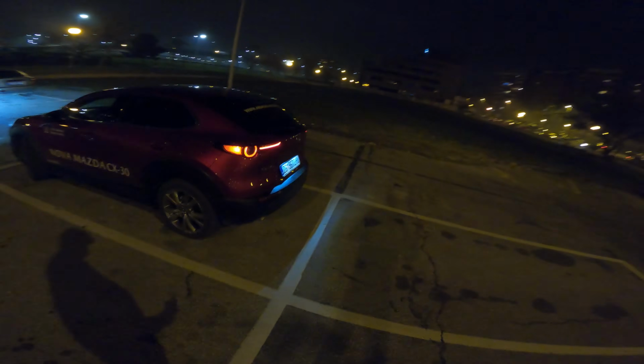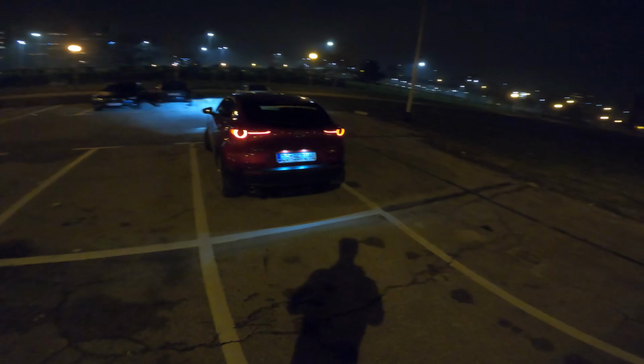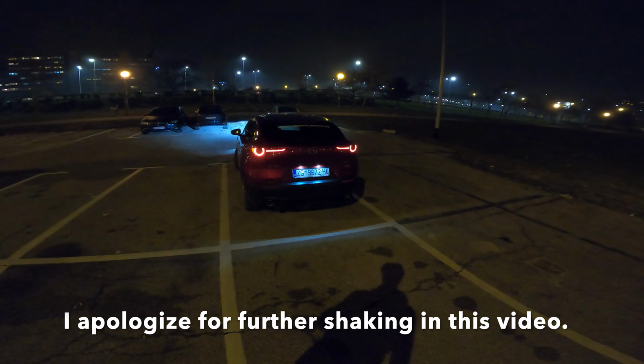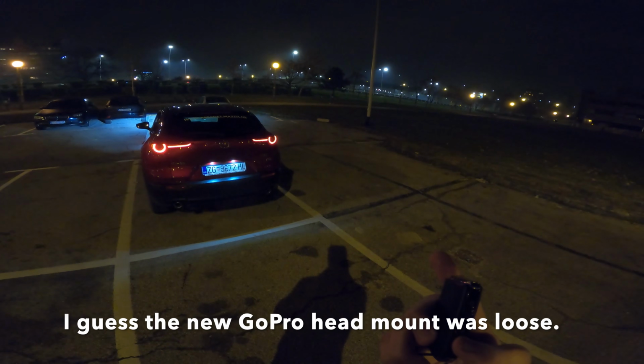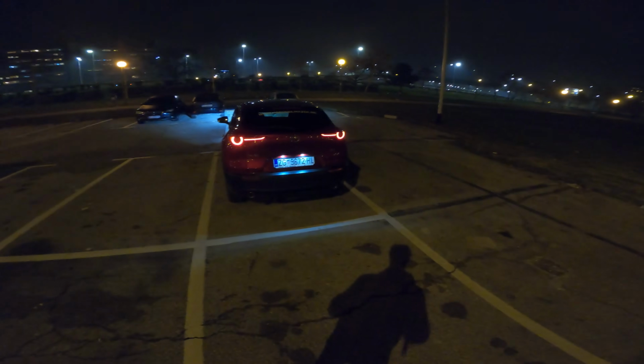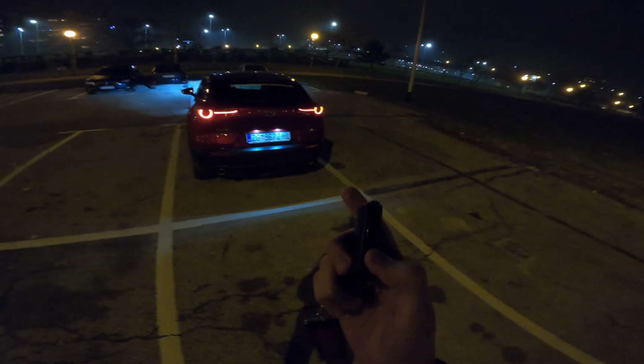On the back, LED lights. Everything is LED: reverse, fog lights, blinkers. Again, from the back, license plates. We have an HD camera on the back for the reverse camera. 360 is optional; this car doesn't have that. You can see a real exhaust.